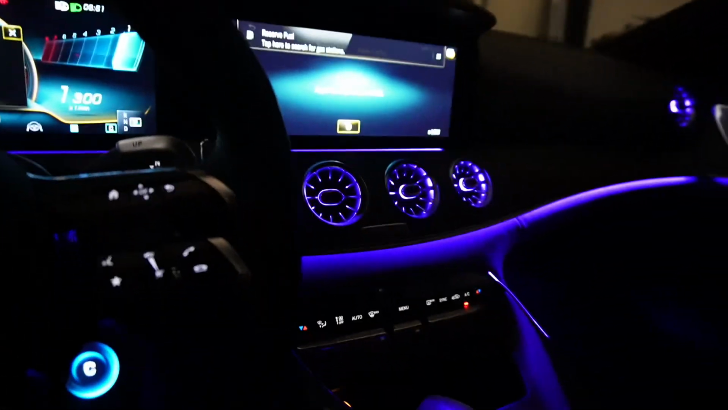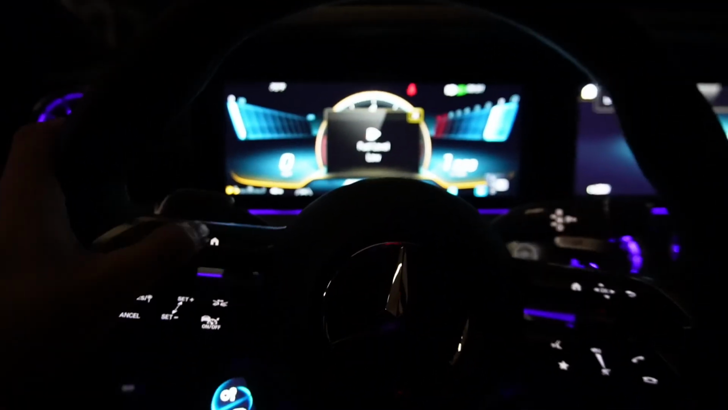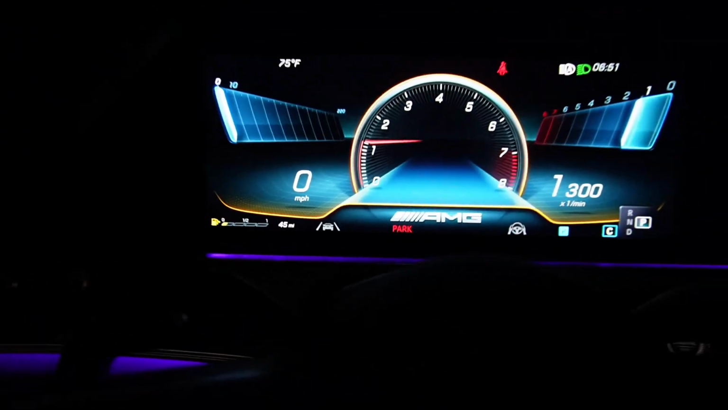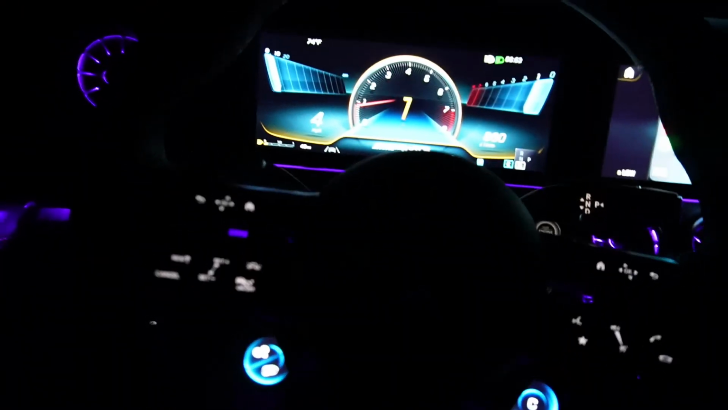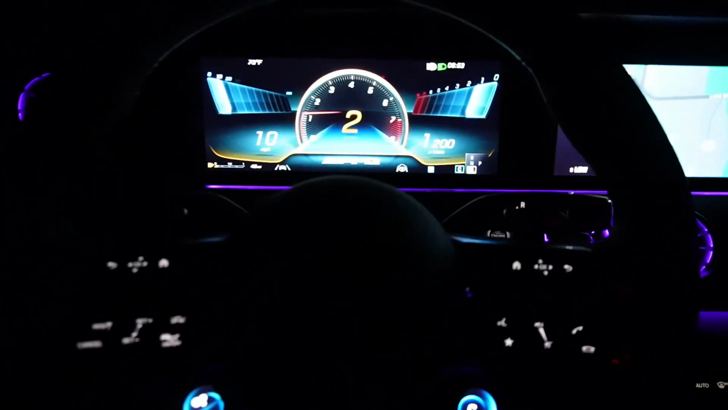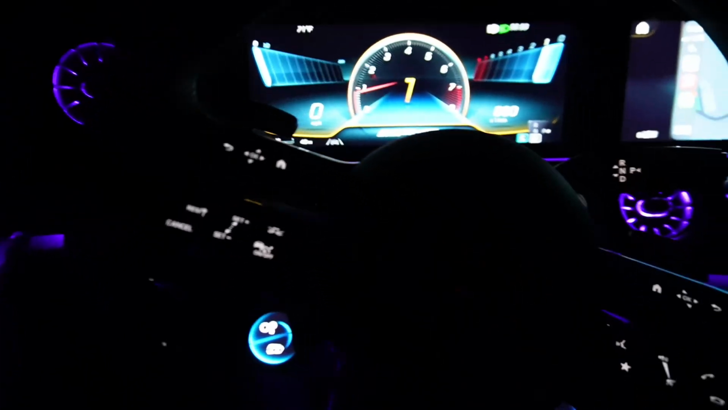Got the ambient lighting. Whoa, we don't even got gas. Welcome to the life of having an AMG. Got 45 miles on the tank. And I got these cool little buttons on the steering wheel too. That's how I be changing my mode and stuff like that. We gonna go in sport mode for y'all. Well, let me chill with the sport mode. I'm gonna go get some gas first. When I hit the city for y'all, I'm definitely gonna do the Sport Plus, because right now, if I hop on that Sport Plus, I'm finna be stranded.